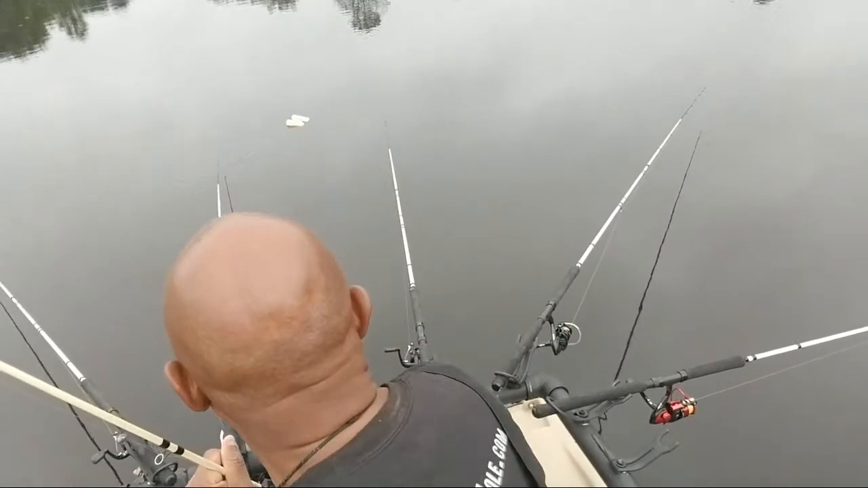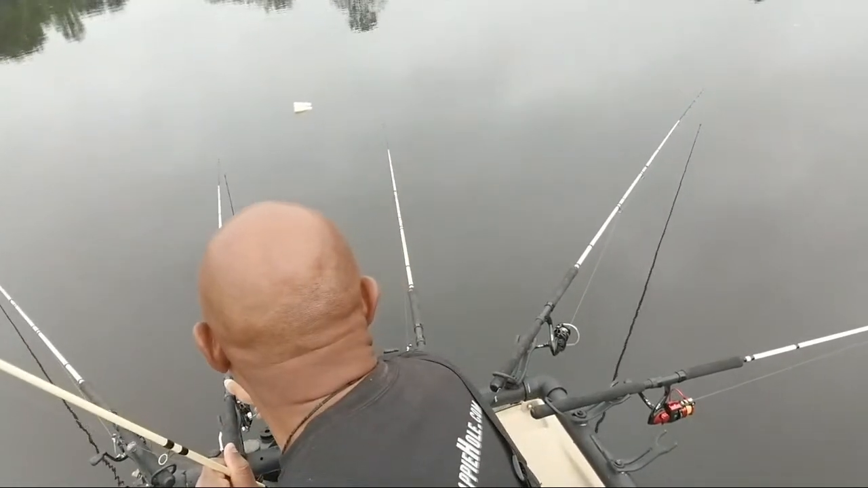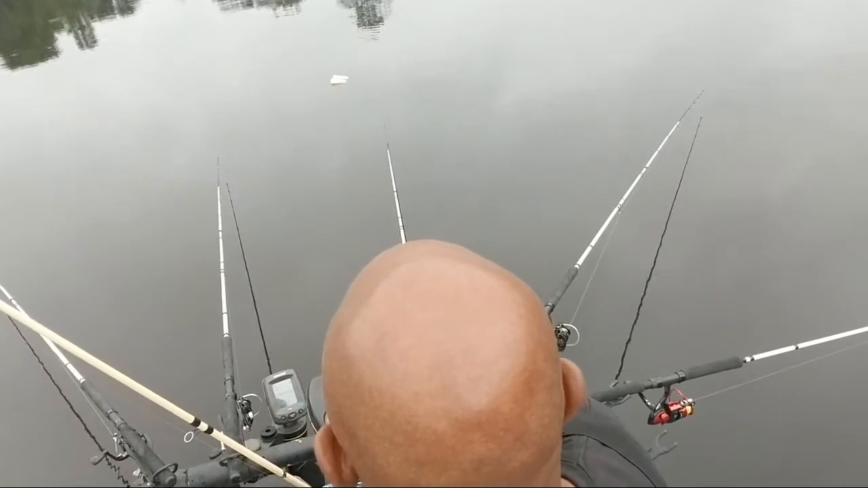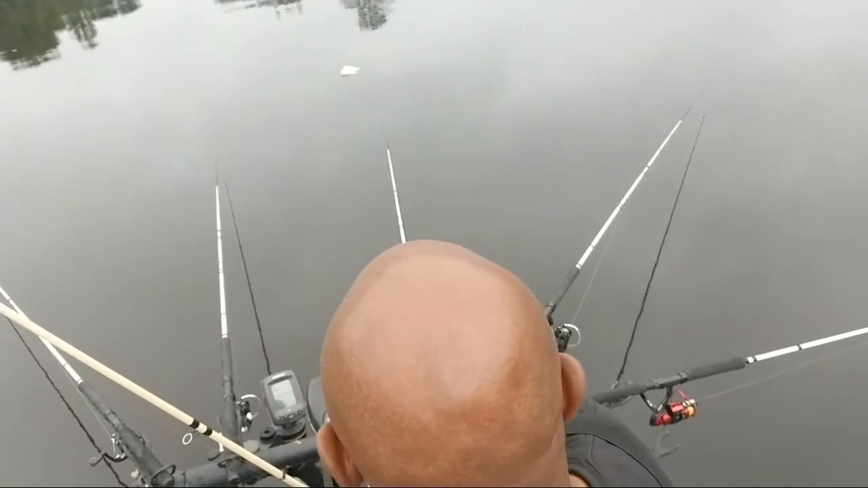Look at that. I don't think that's a crappie. I can tell the difference in a crappie bite, and that's not a crappie bite. That's probably a bluegill bite or yellow perch.